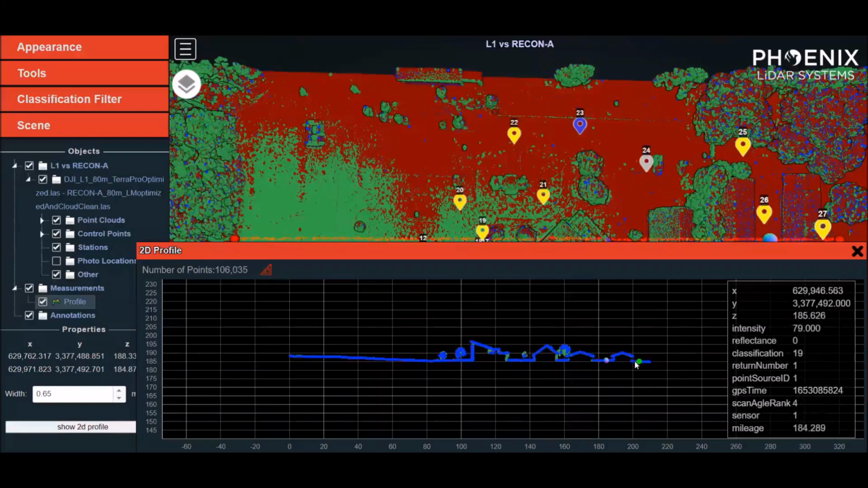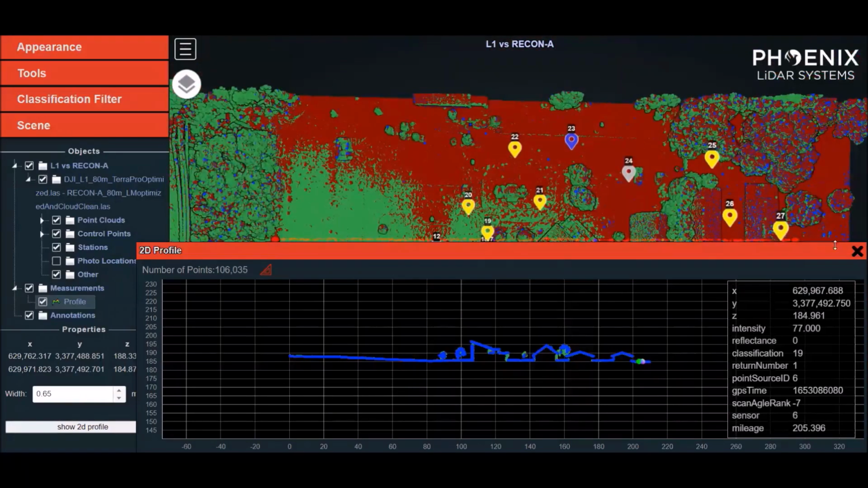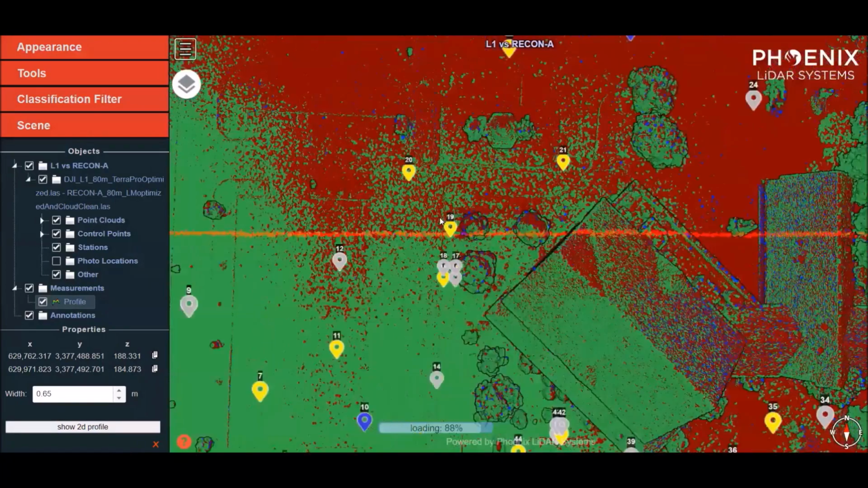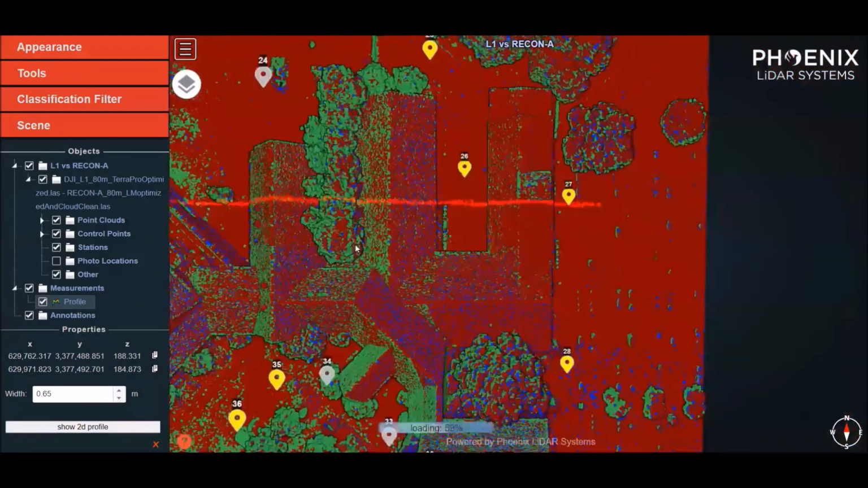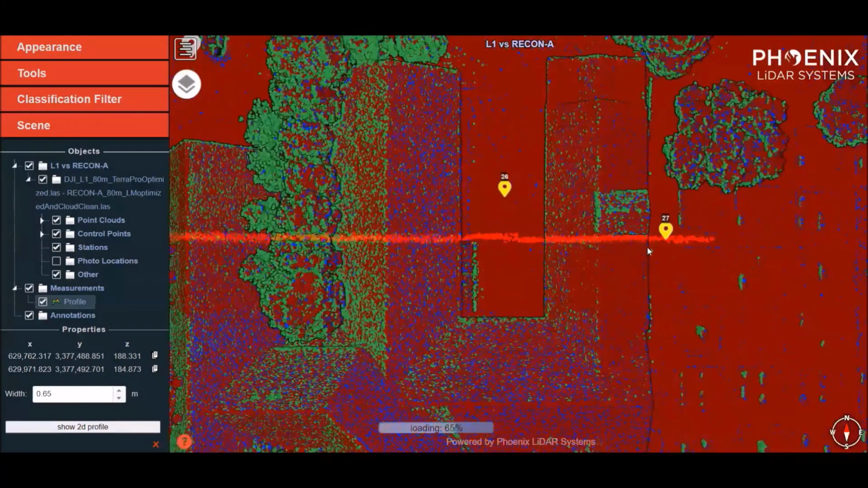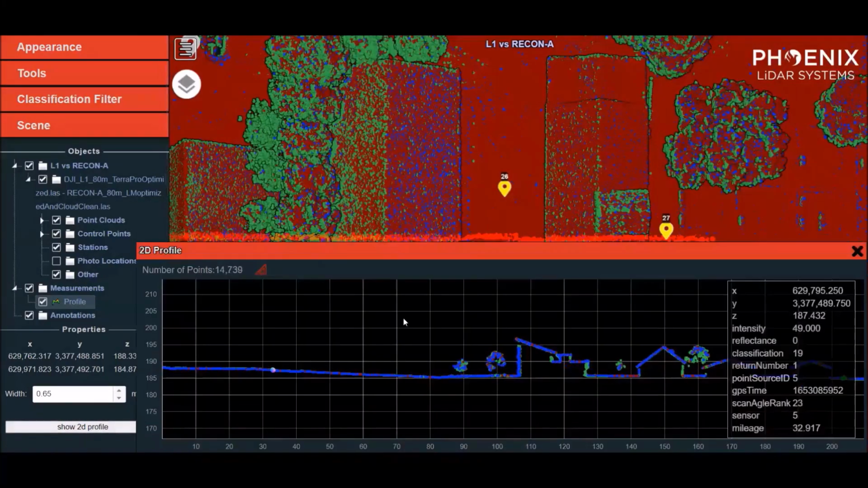So now if we make our way to the right side of this profile, on the right side of the data set near GCP 27 over here, we're going to zoom in to around GCP 27 just to take a look how the data differs from the left side of the data set to the right side.